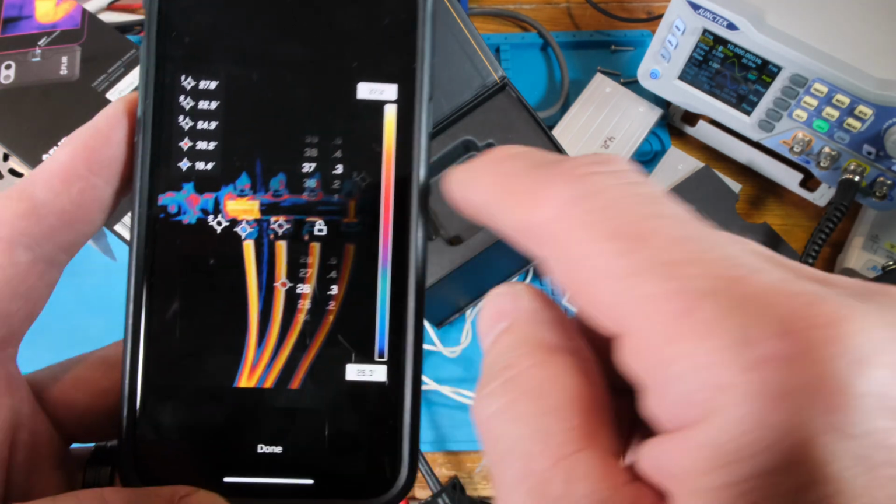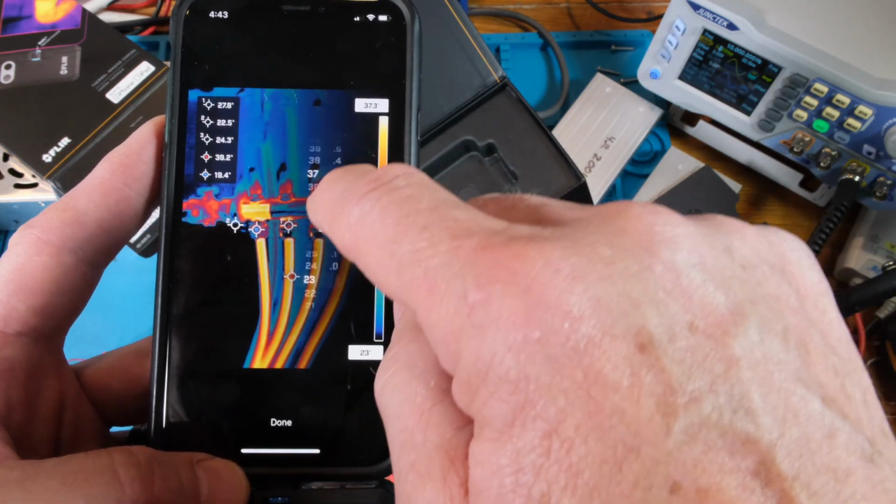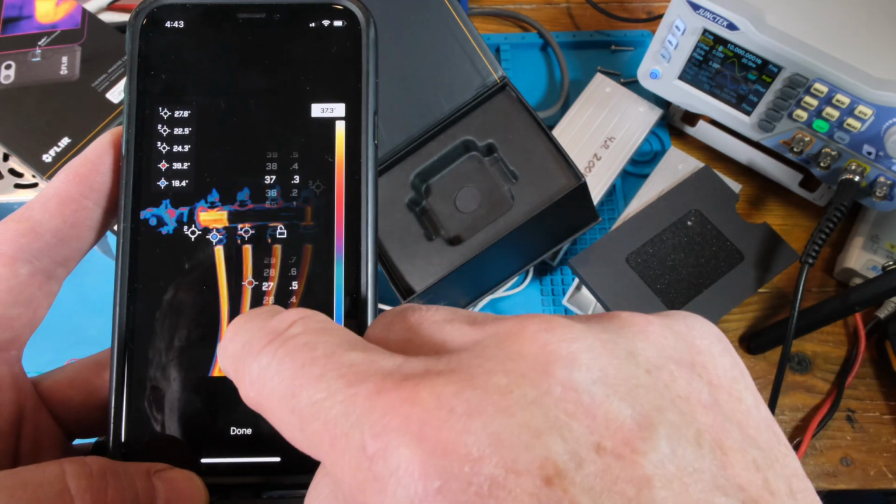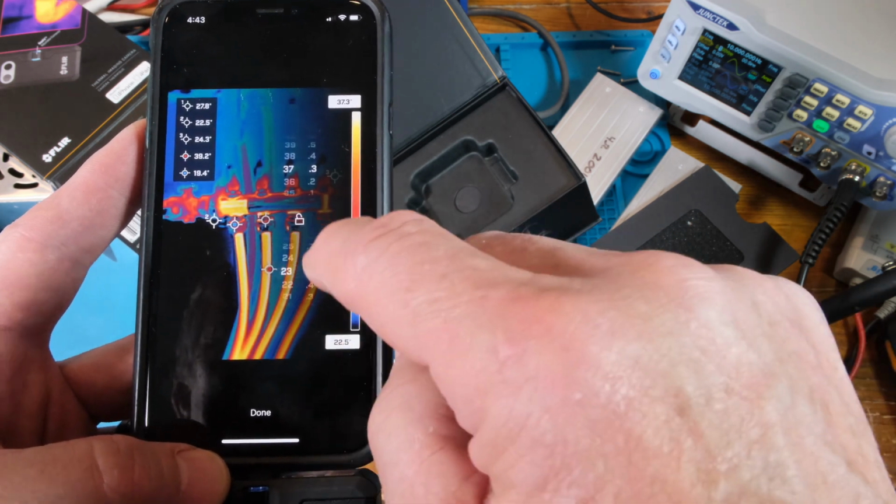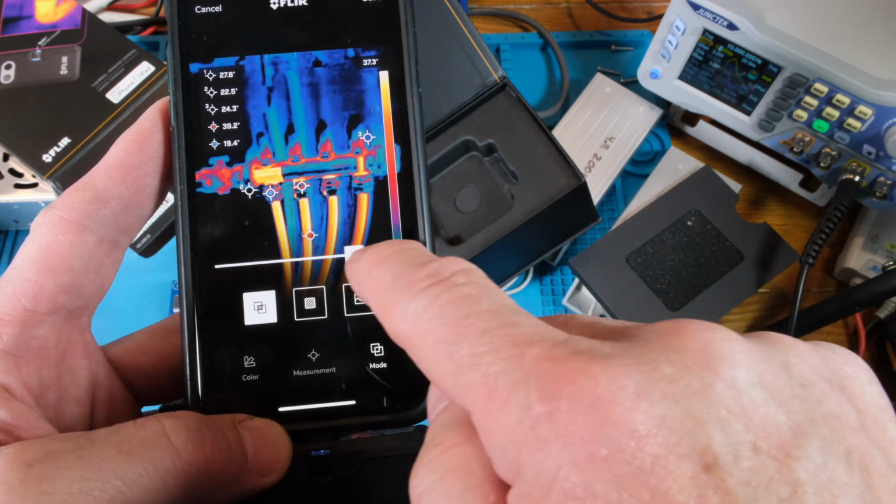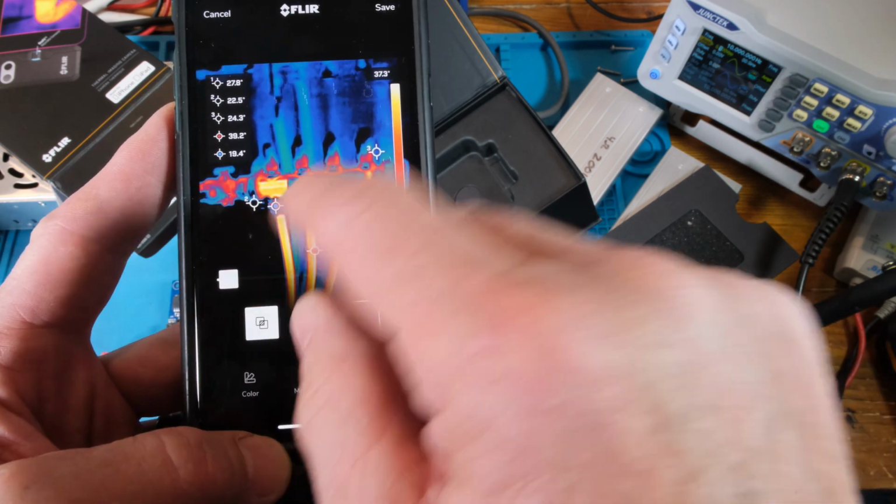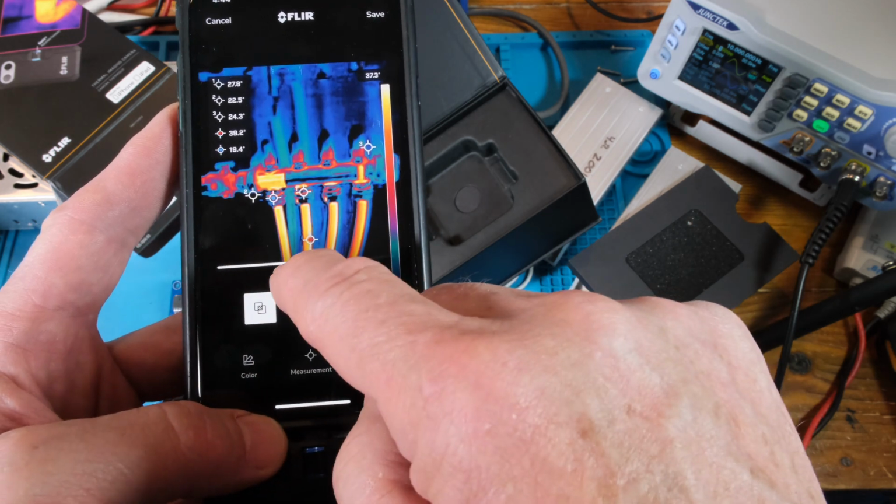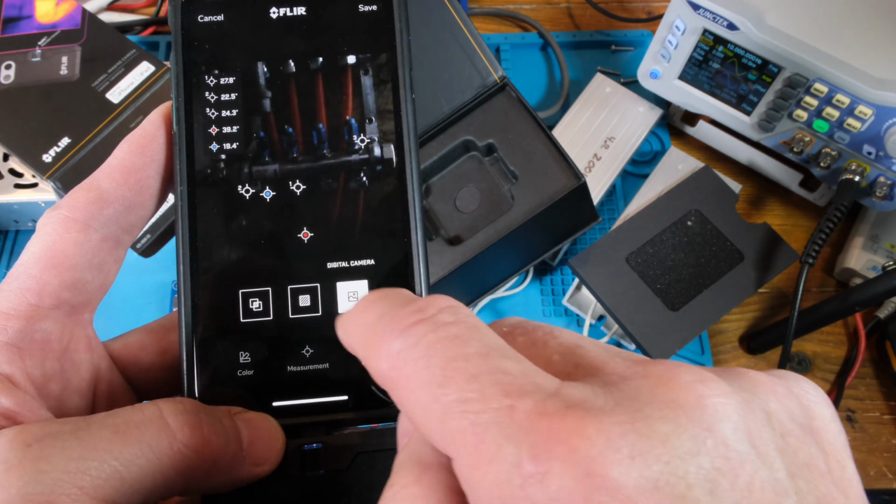Oh, there we go. Oh, that's interesting. Okay, once I click on this, then I can change the scale for the hot or the cold. So that's kind of interesting. And then your modes, and this one here, I think it's supposed to add some highlights, some contrast. And that's just your thermal, and then your camera.